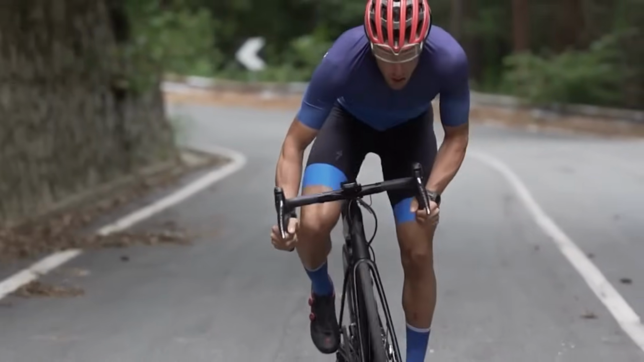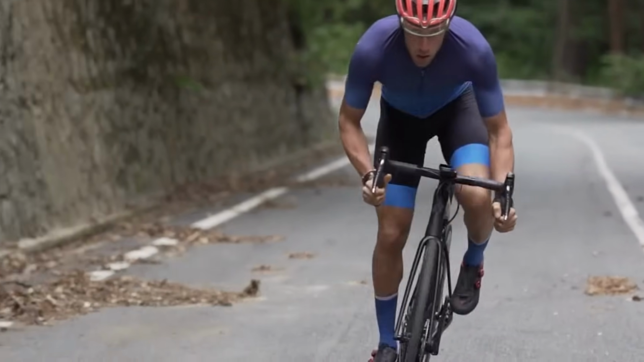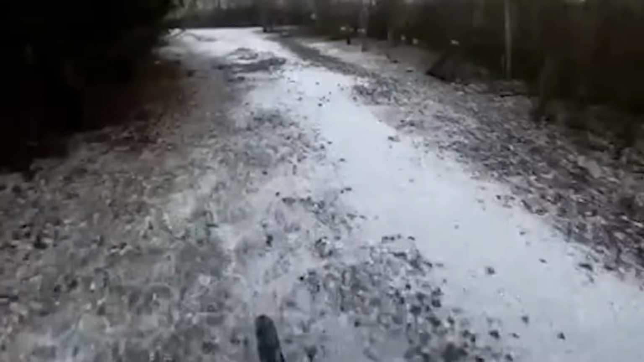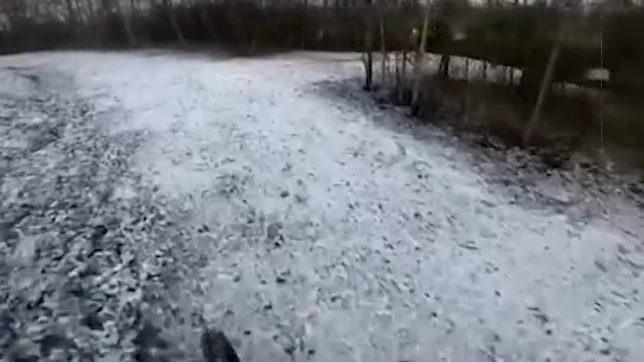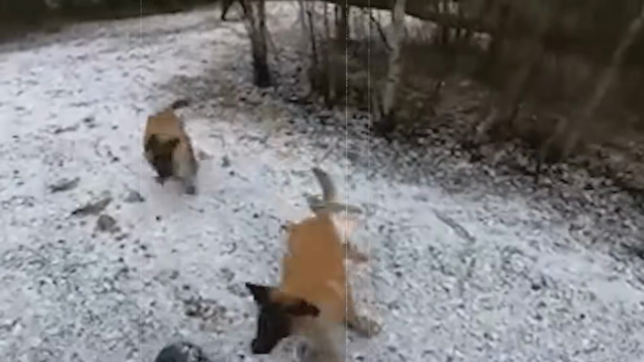Bicycles might not be the safest way to travel, especially on forest trails where you have no protection from potential threats. In this video from a trail bike rider's GoPro camera, we see the rider traveling along a snowy forest trail. As he approaches a turn, he notices some dogs barking and rushing towards him. Concerned, the rider stops, and we can also hear a kid who is responsible for the dogs yelling at the rider, telling him not to move because the dogs see him as a potential threat.